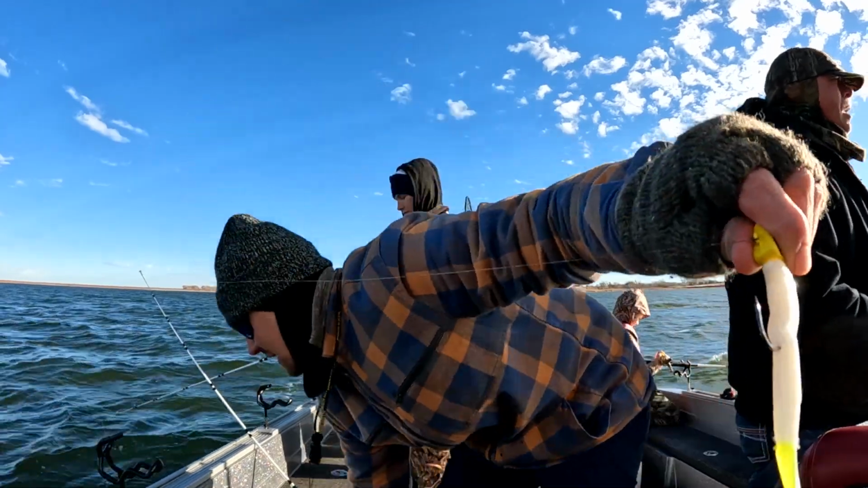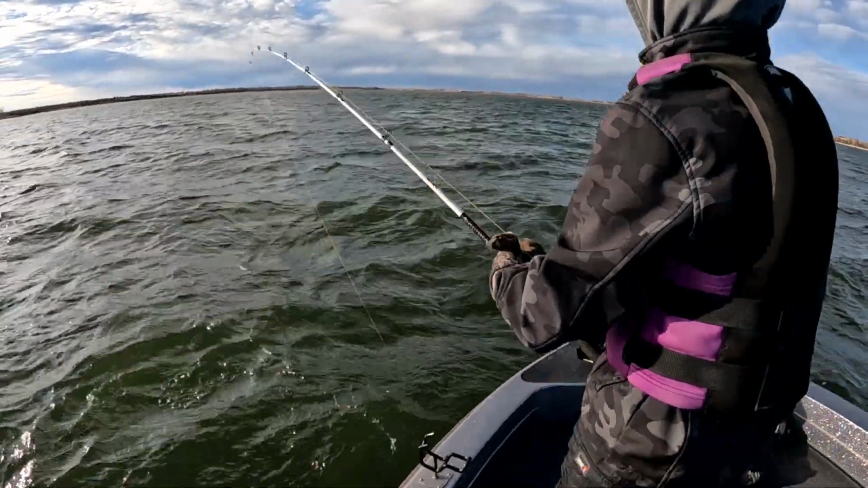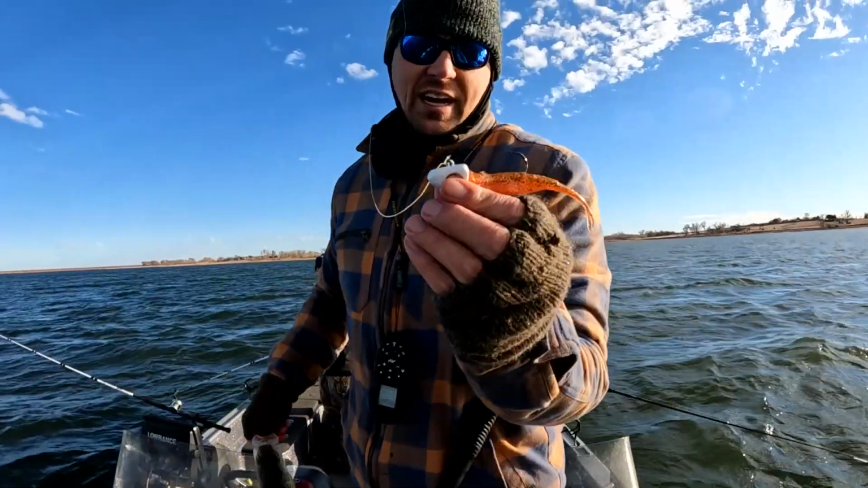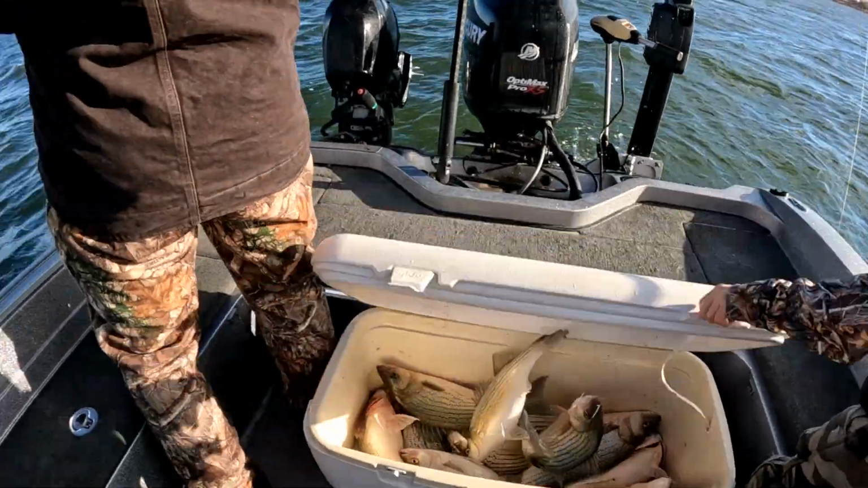An ounce and a half head right here, triangle with this watermelon. This watermelon's working about as good as anything today.